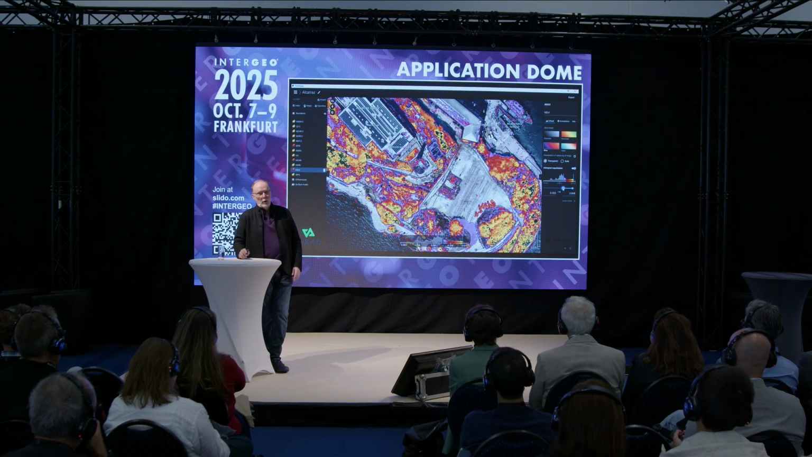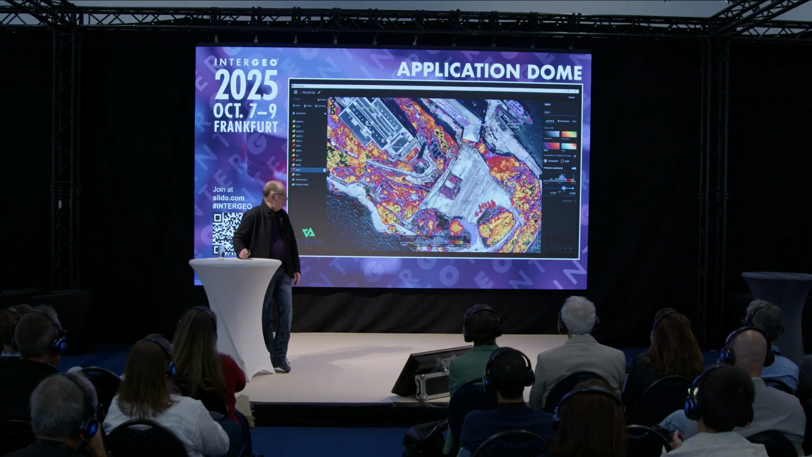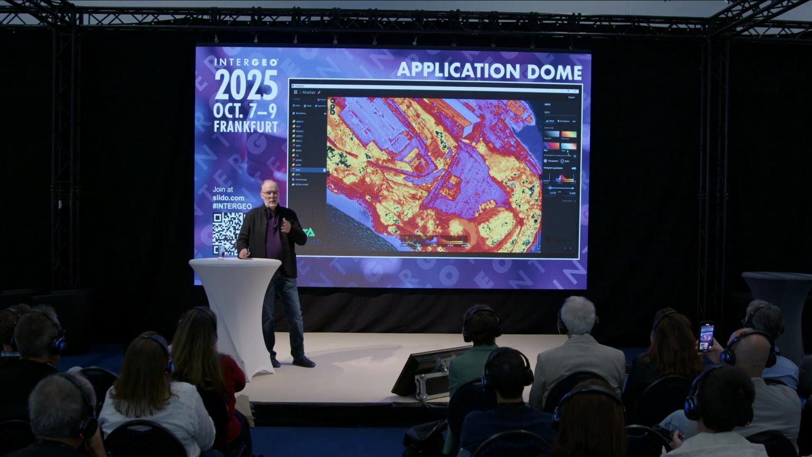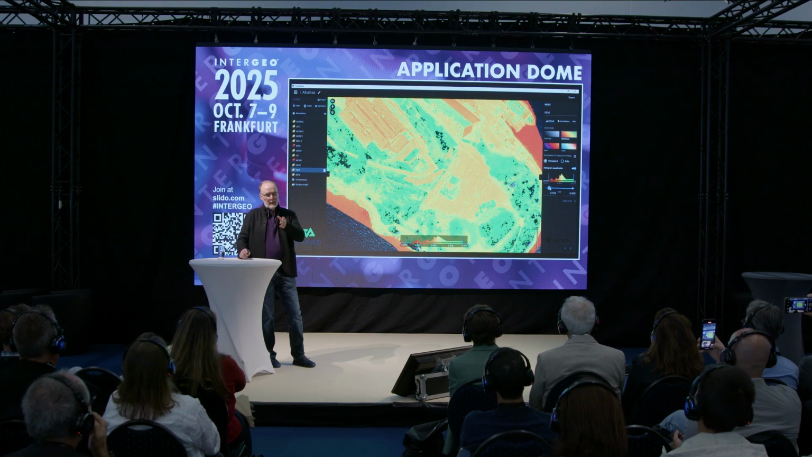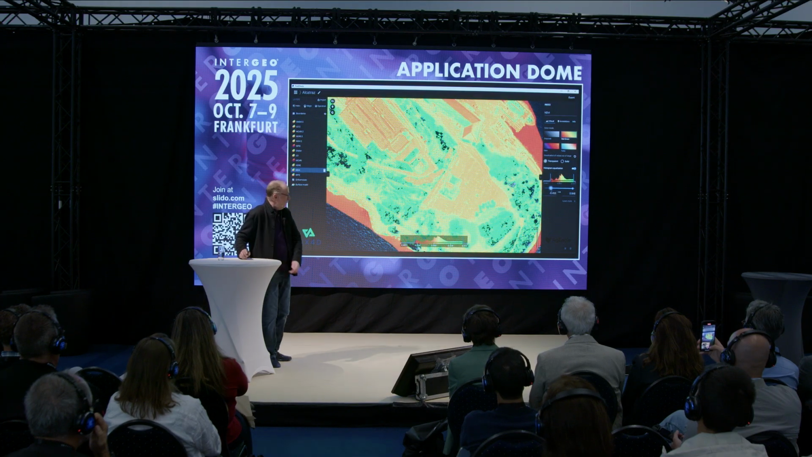Multispectral, one of my favorite sensors. Just talk about making the invisible visible. So if you're not familiar with it, it's used in agriculture. It's basically red, green, blue, and then near infrared and red edge band cameras.